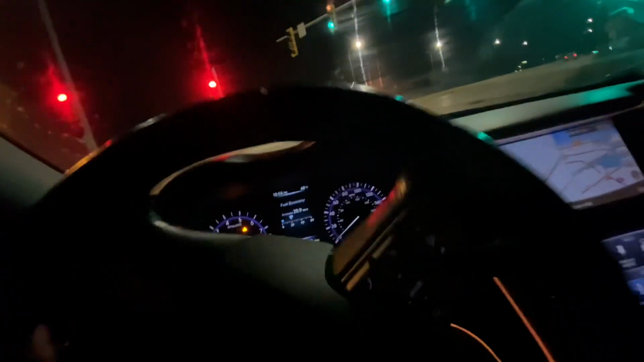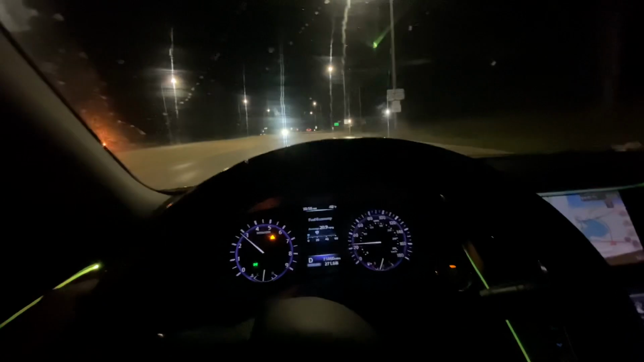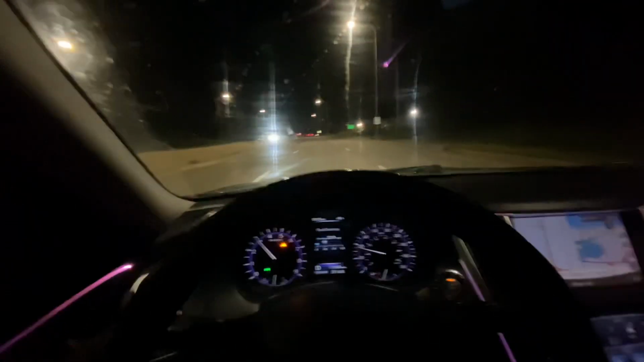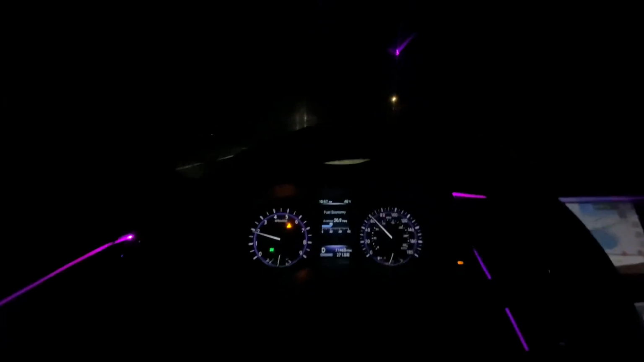Pretty good price for what it has under the hood. You can't see anything because it's too dark, but it's a pretty luxurious car too. It's got a good luxury feel to it.